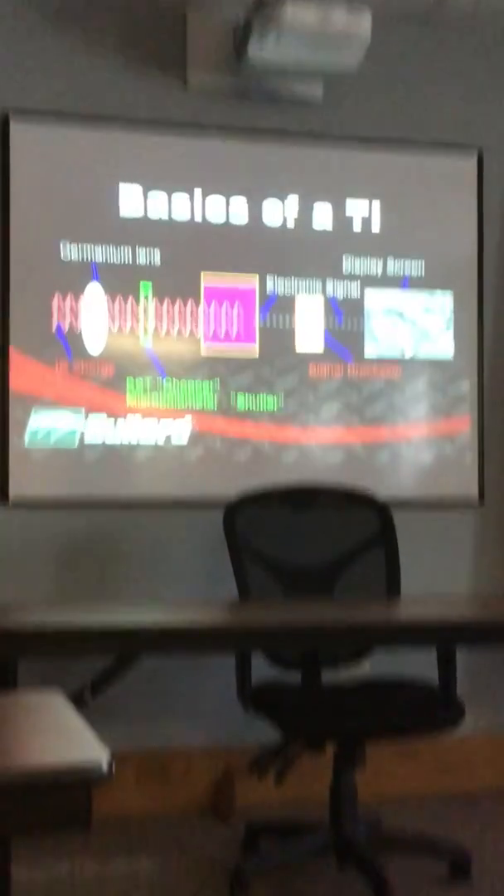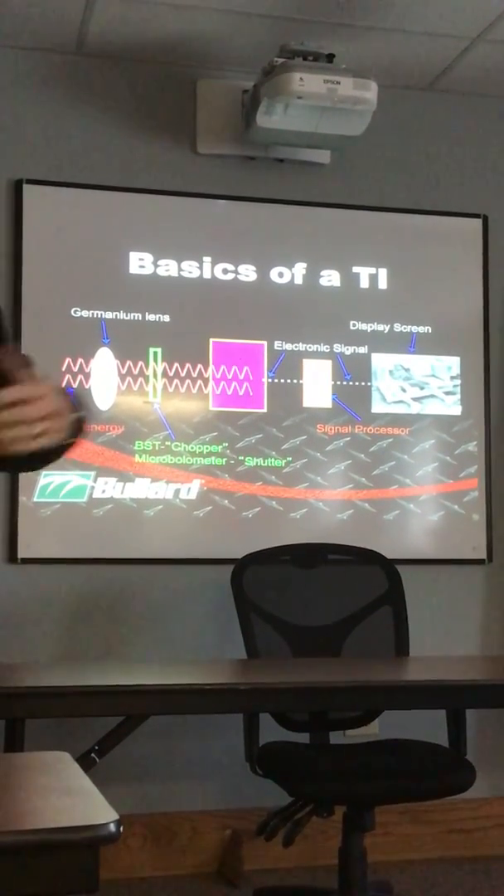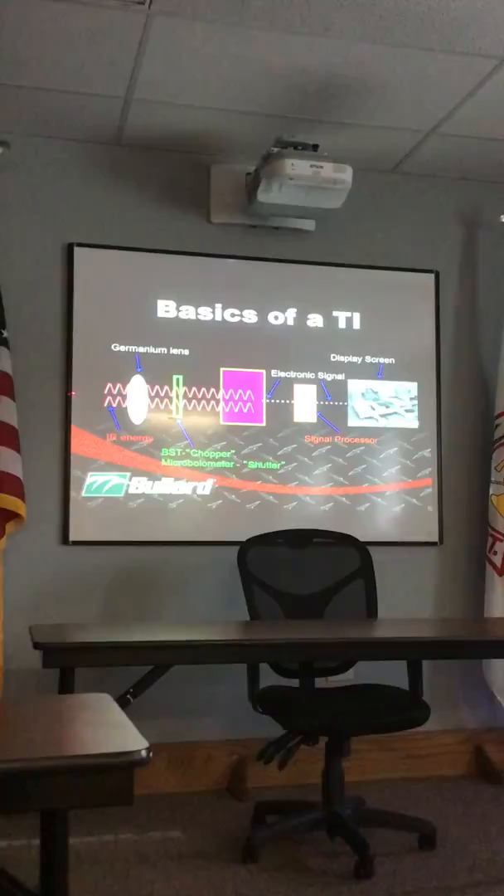So we use what's called a germanium lens, because we can't use a glass lens, because IR won't penetrate through glass, as you just found out. This is actually a natural element. It's on the periodic table. So the infrared radiation comes through that lens.